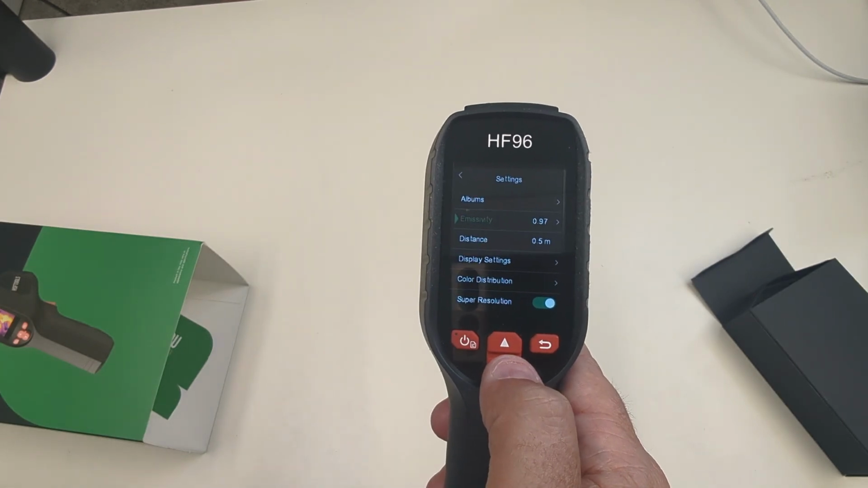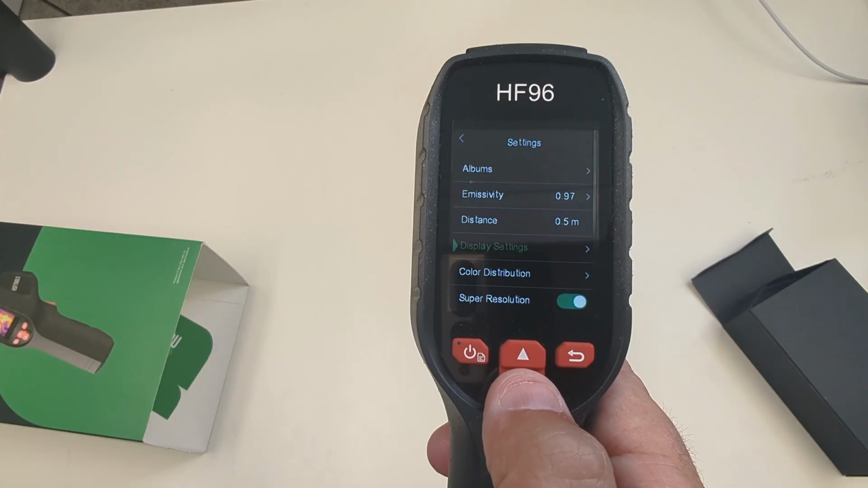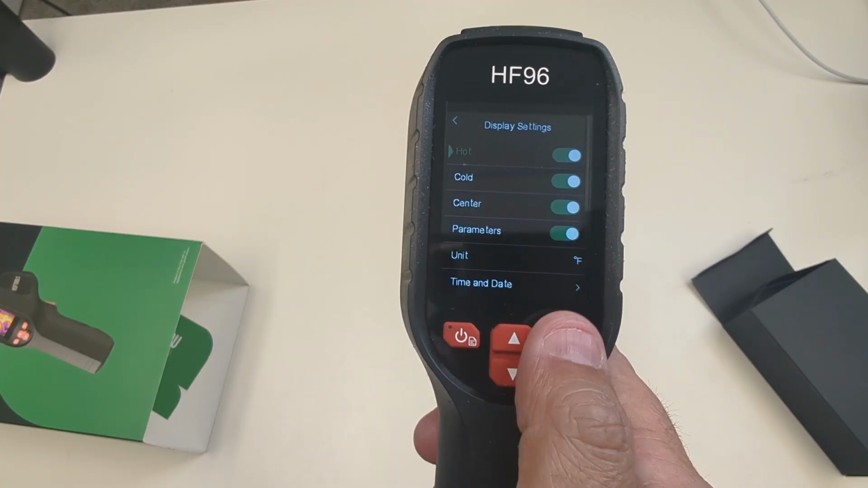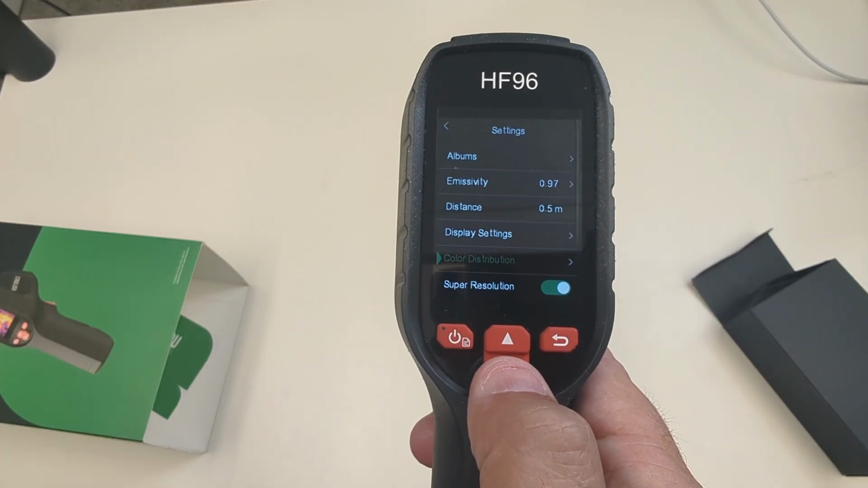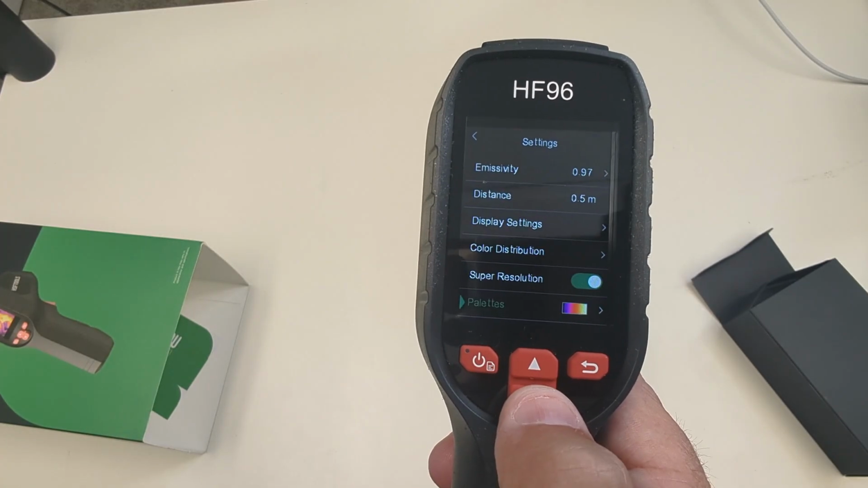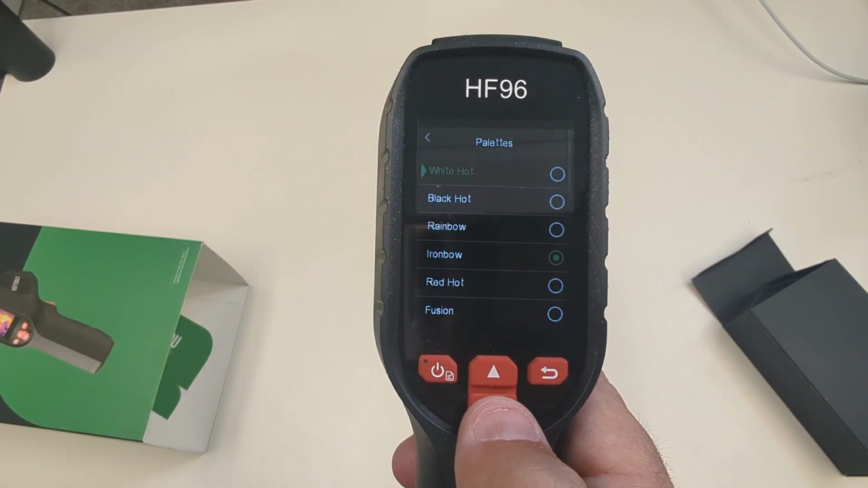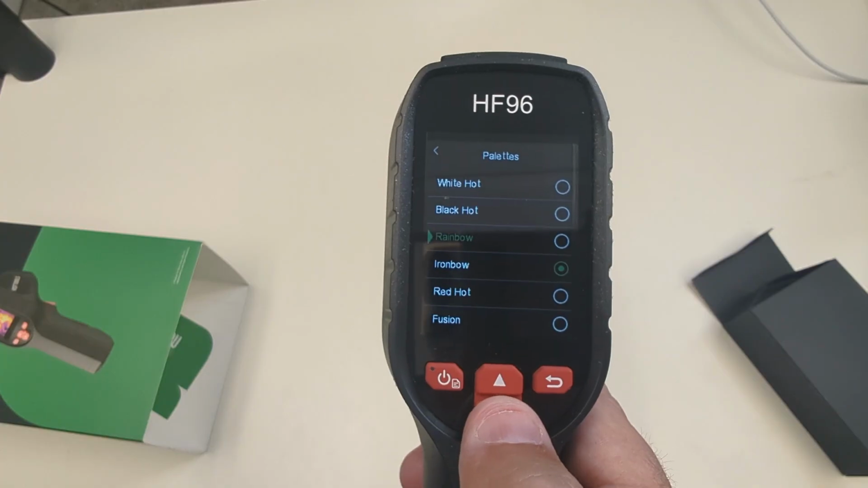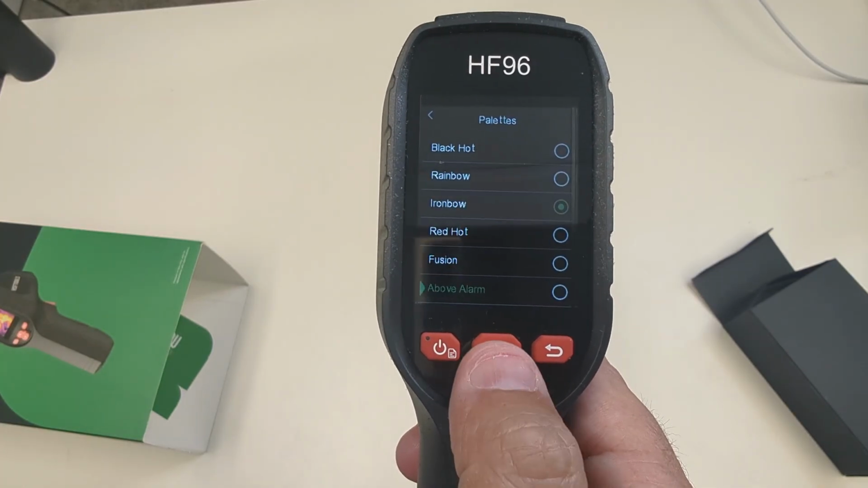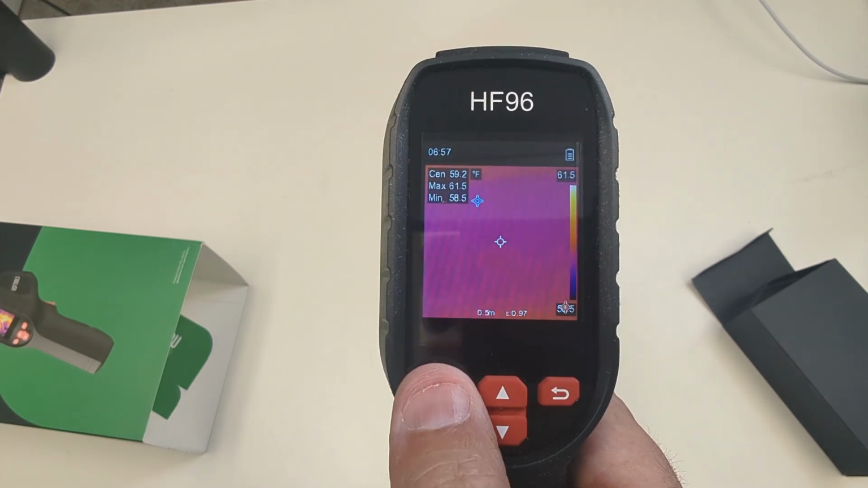Again, you have a lot of options: emissivity, distance, display settings, hot, cold, center parameters. So we can go back. You've got color distribution. You can do super resolution, and you can turn that on or off. So you have a bunch of different settings here. You can go to your palettes: white hot, black hot, rainbow, red hot, fusion. Again, we're just selecting up and down with these two buttons and going back with the back button.